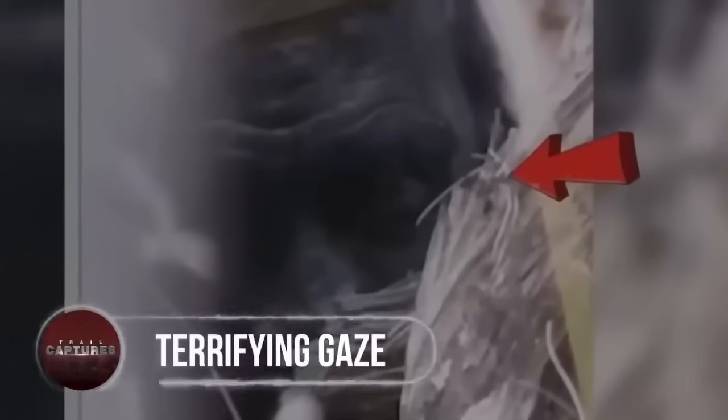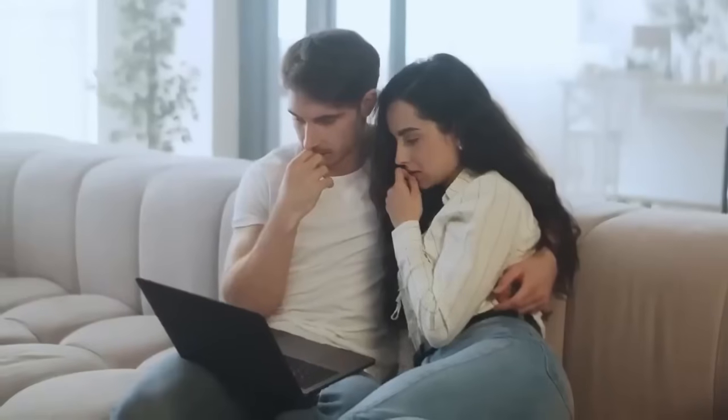Terrifying gaze. A shocking image emerged on the internet, captivating everyone with terror-stricken curiosity. The horrifying creature in the picture stared directly into the camera, leaving a trail of panic among netizens. With numerous Bigfoot sightings, it seemed plausible that the mythical creature lurks in the woods.